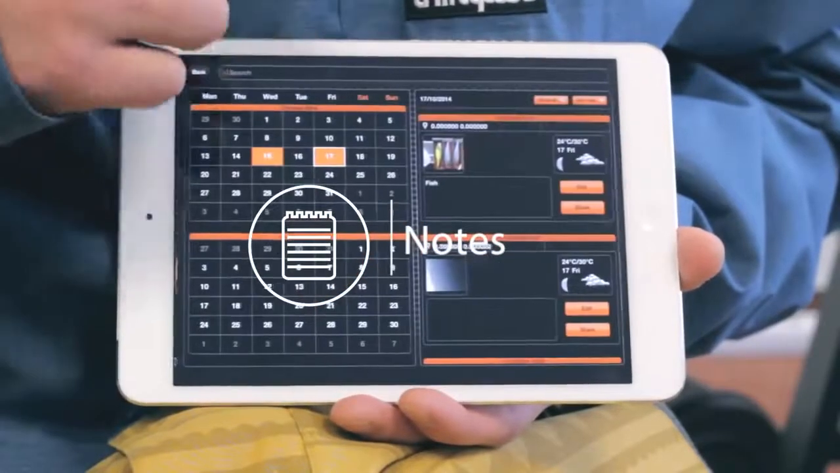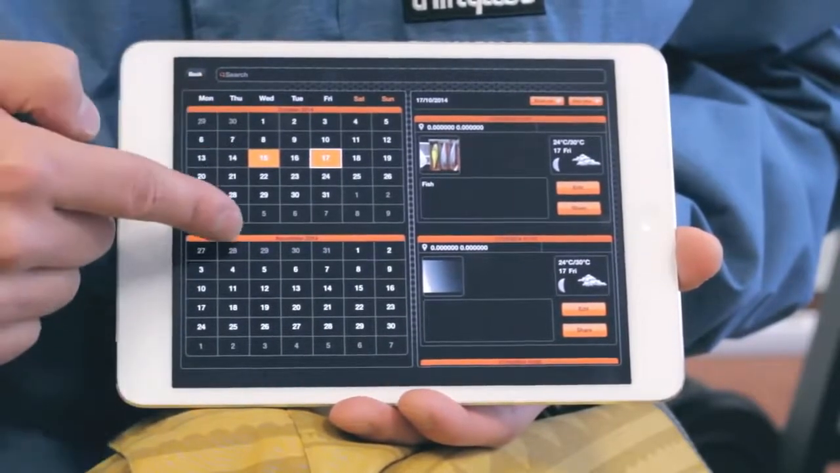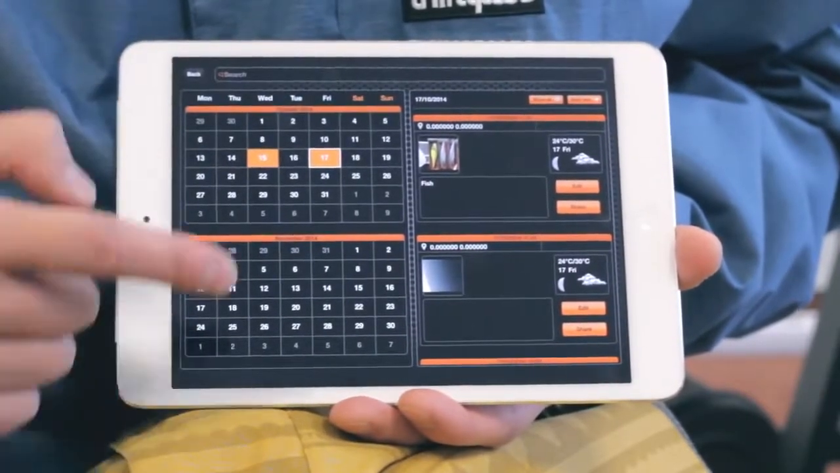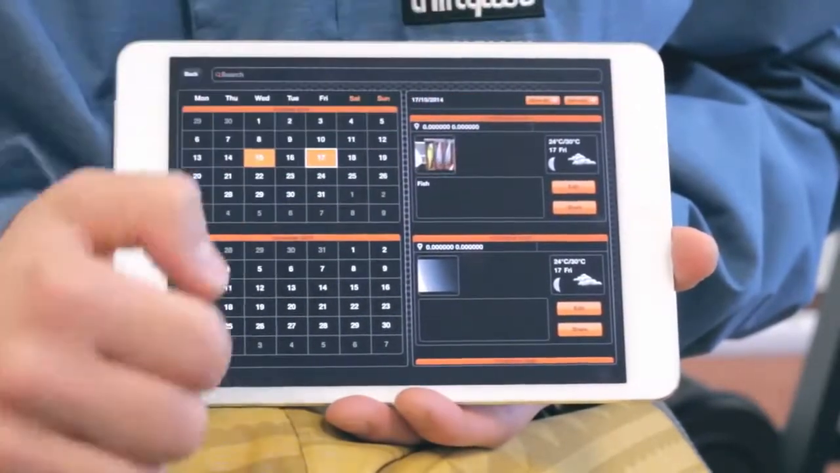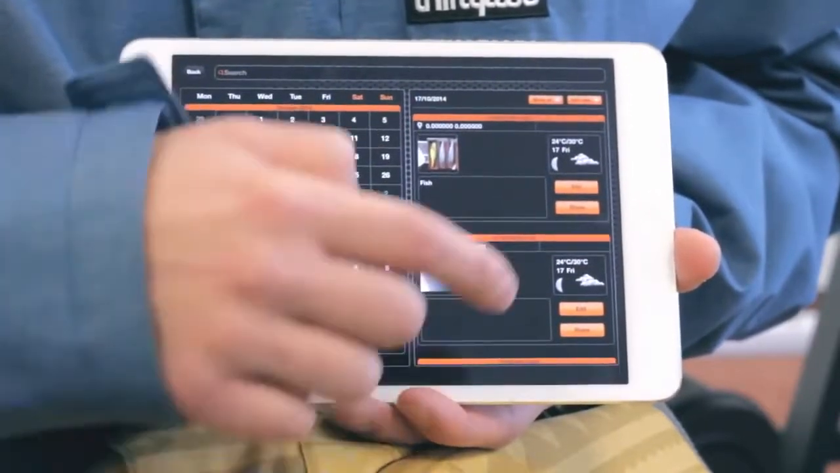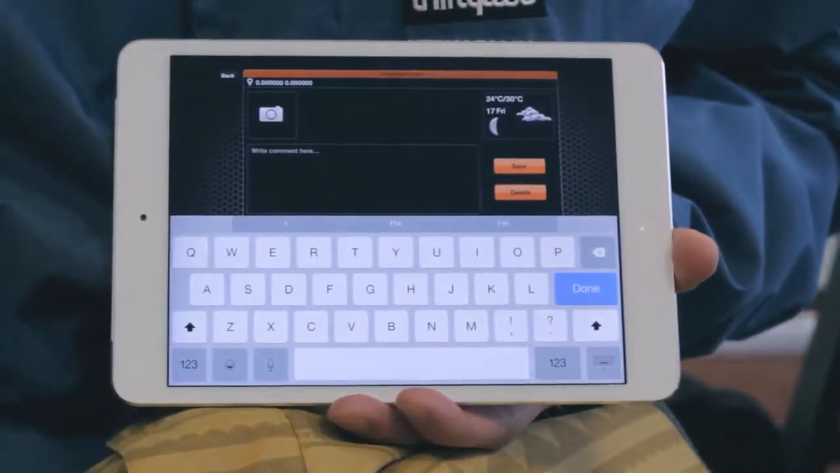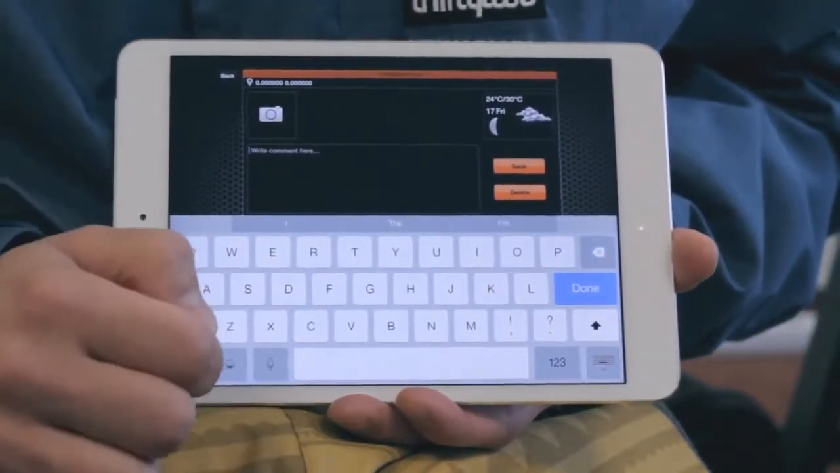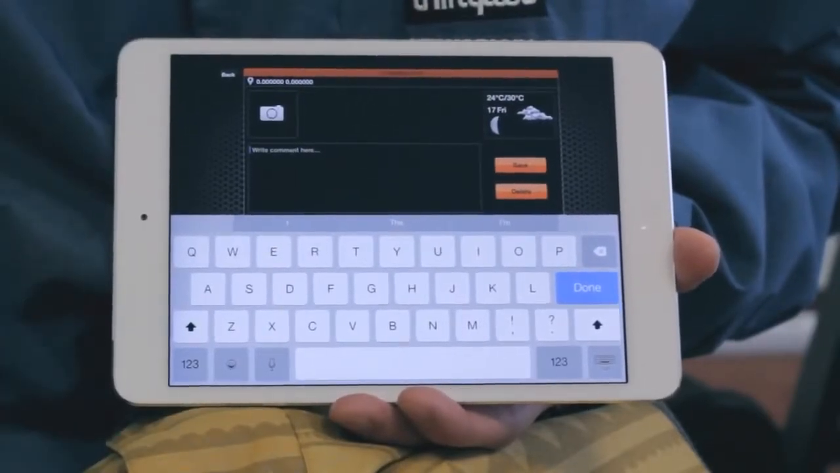Notes. The Notes feature allows you to keep a journal of fishing entries displayed on the calendar, displayed in orange. By clicking on a certain day, you can view its existing entries or add new ones. Multiple log entries on the same date can be viewed by scrolling. When forming a new entry, you can add a title and comments and take photos by clicking on the camera icon. The Note entry also includes the weather locations on location if you have a GPS-enabled mobile device.